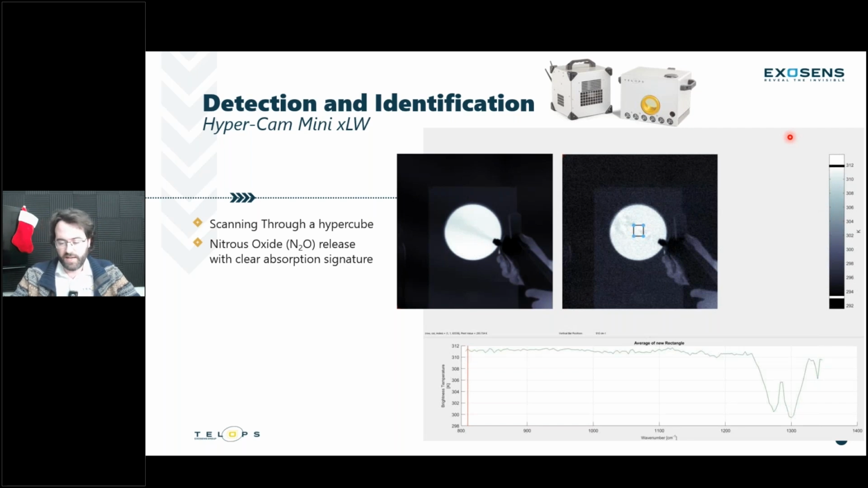So this is done at Telops. We have standard gases that we can release. This was a specific request for nitrous oxide, sometimes better known as laughing gas. We had a release in front of a black body and outside as well for the customer. We were trying to look at the signature of nitrous oxide and how well the hyperspectral system could detect that gas. Nitrous oxide has a great signature for long wave hyperspectral imaging, as we can see here.